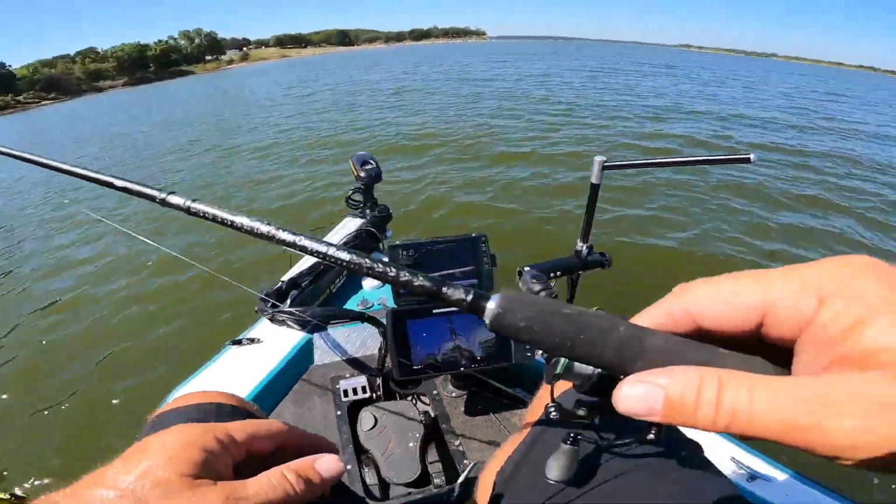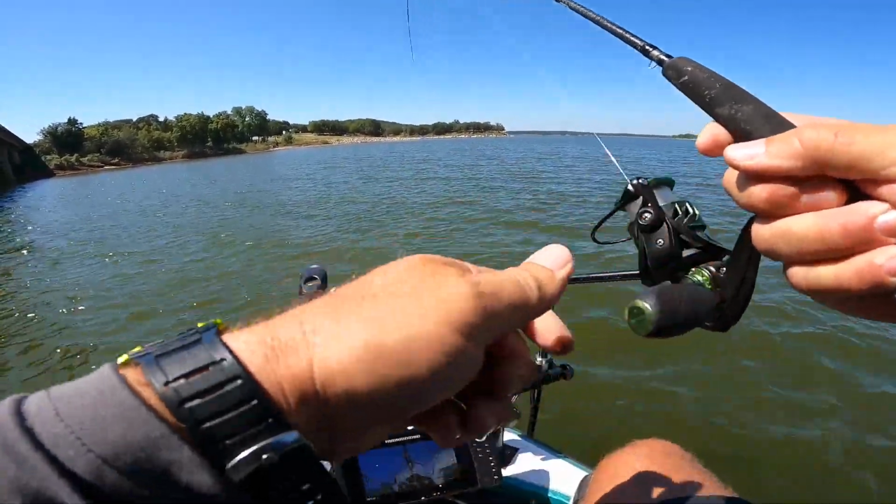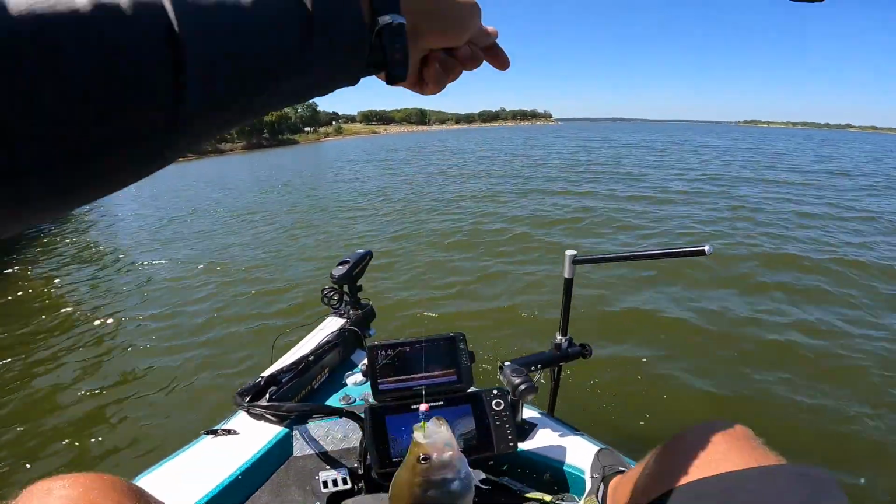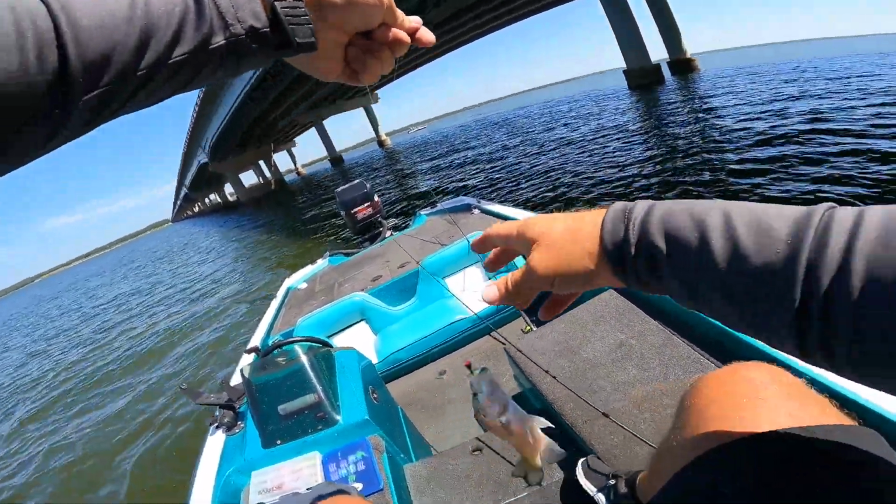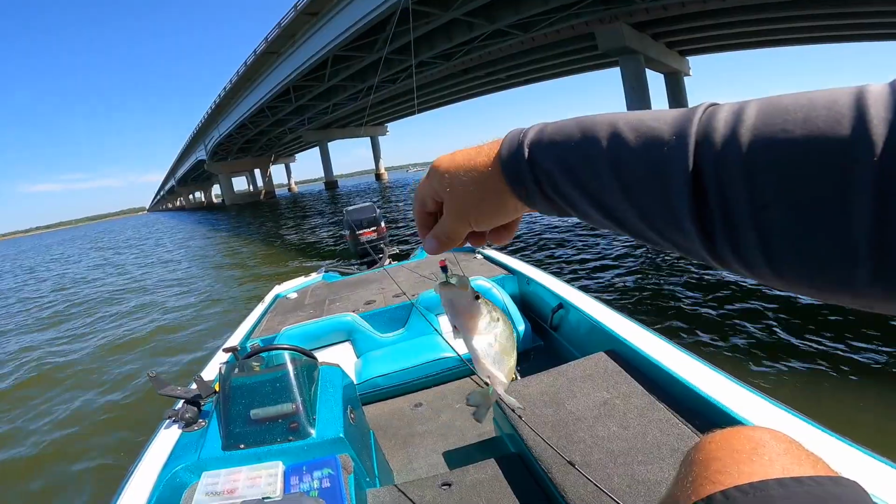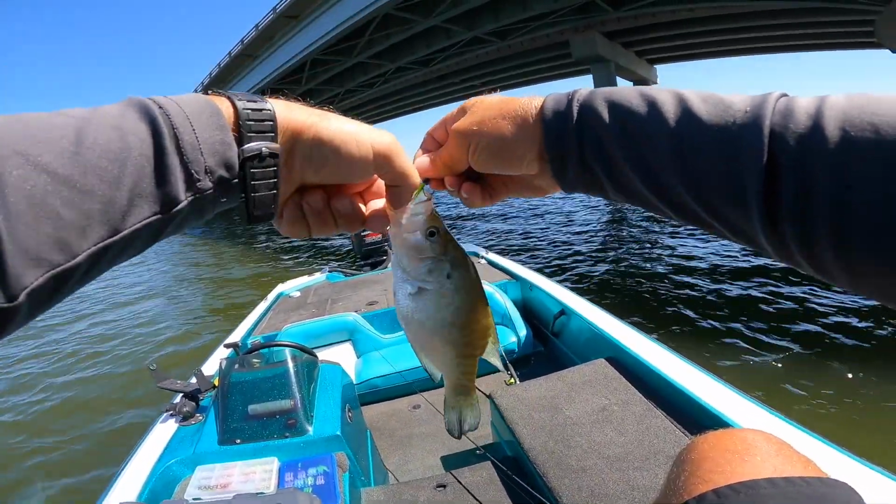Little brighter color. All right, first fish, first drop. Let's see, he feels good too. Oh yeah, that's a keeper. So got some keepers down there. Let's see how this goes. Hand tie worked right off the bat, but soft plastic would have too.